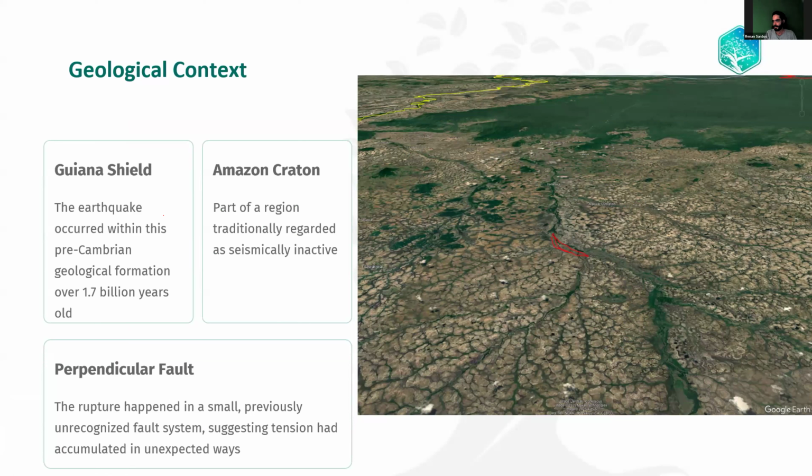It occurs in a Precambrian geological formation, 1.7 billion years old. So it's a region traditionally regarded as seismically inactive. So it's not so common. This was the first time.